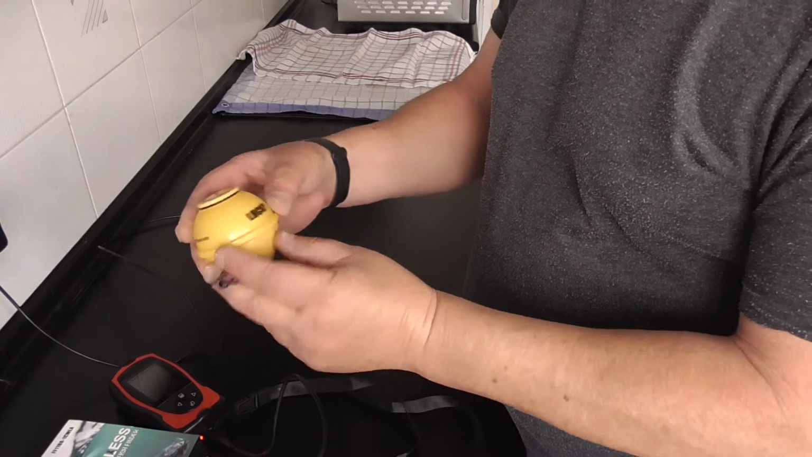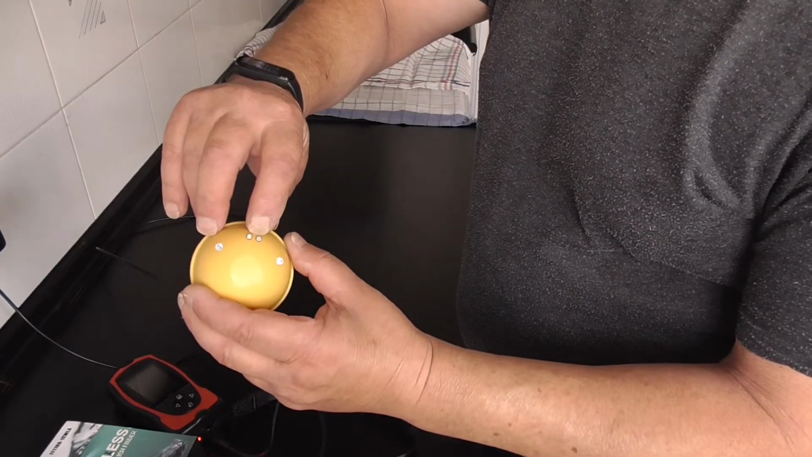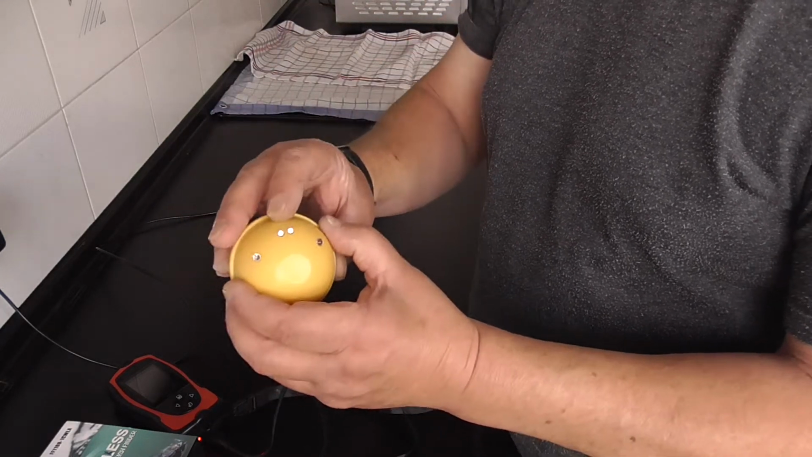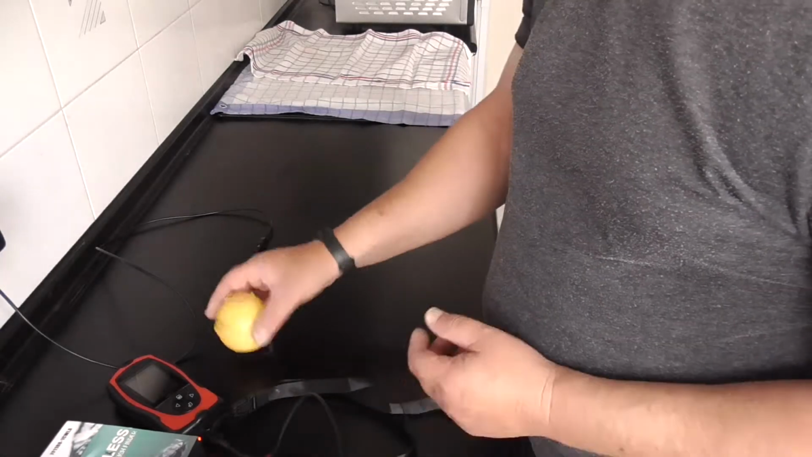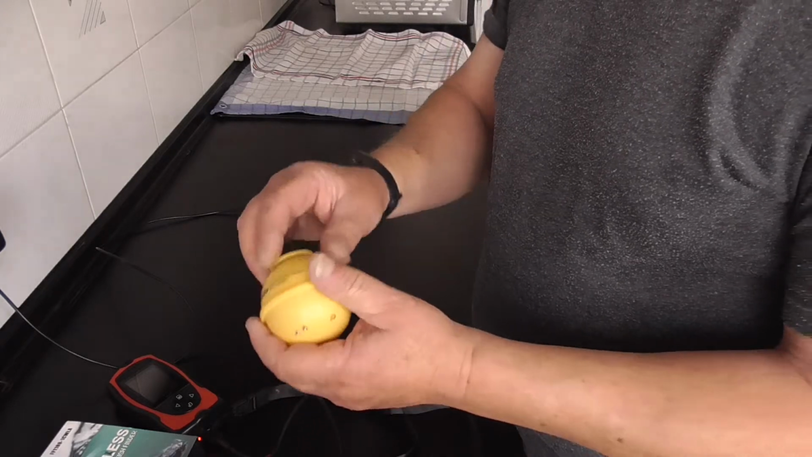And the same for your sonar, your floating sonar. These contacts here will only put the sonar in circuit once they touch water. So you can't really put this on the table and say, oh look, it's going to work. No, because it's not going to work. This has to be in the water.